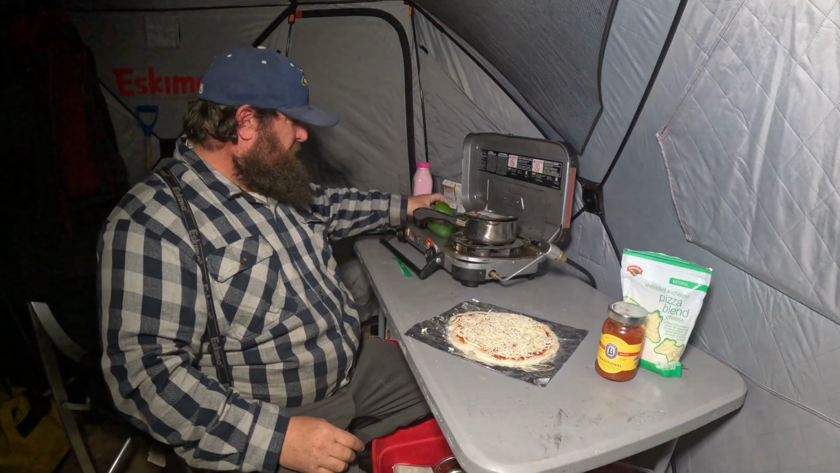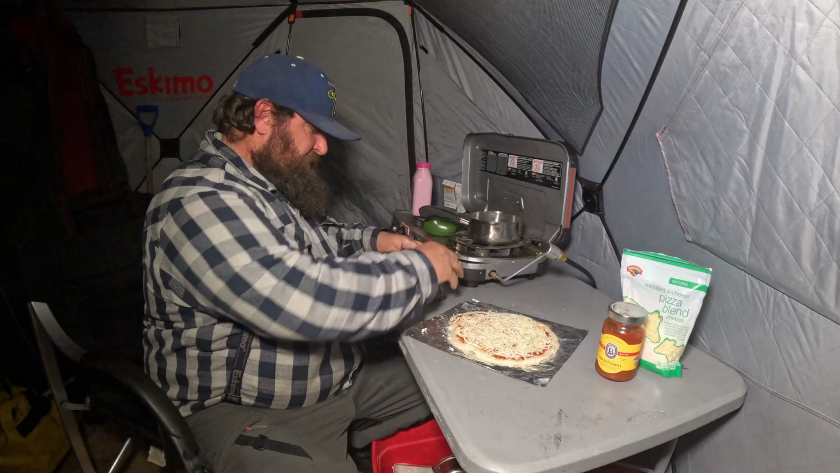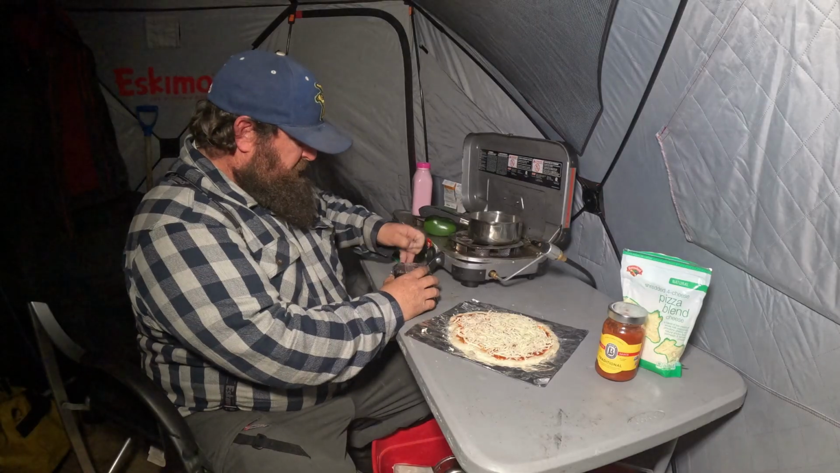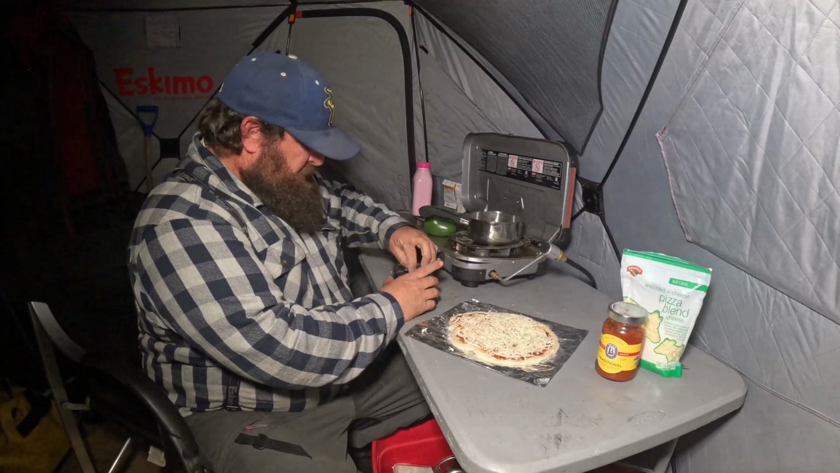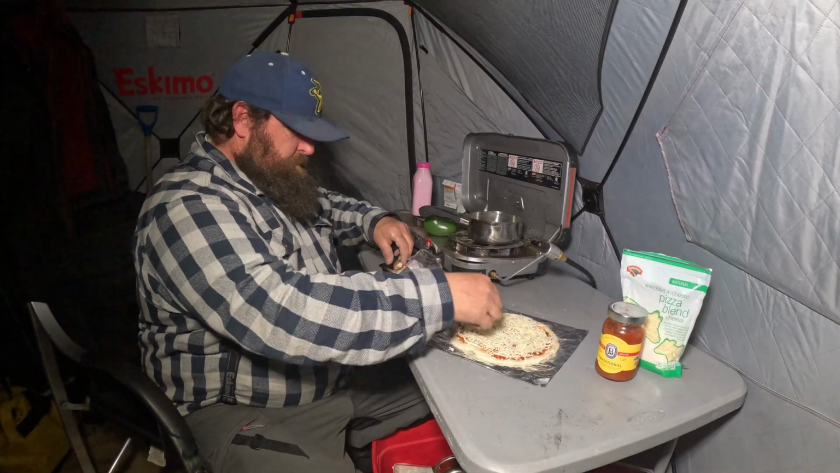And for toppings on this, let's put some mushrooms and some green peppers on it. Have a veggie pizza tonight. I don't know where my pepperoni is. Might be in there.